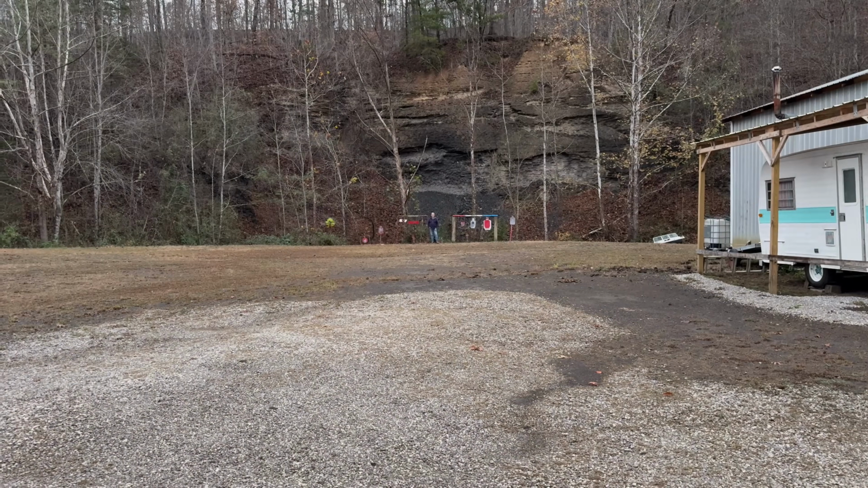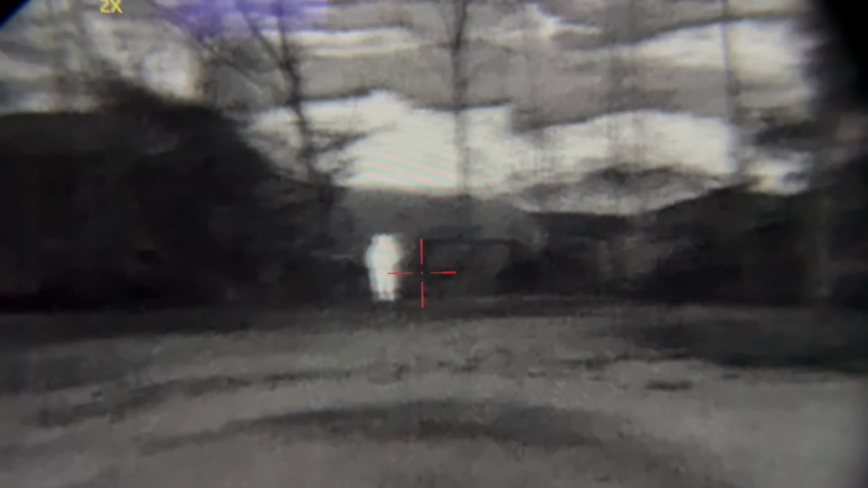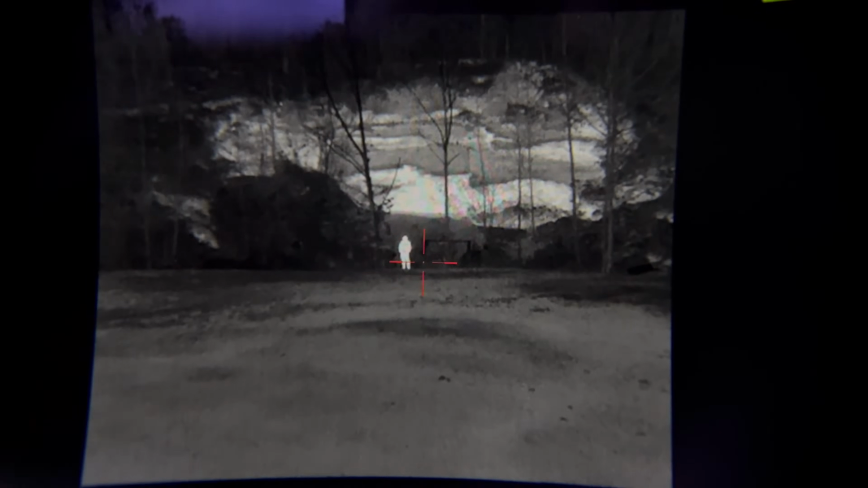So let's go ahead and step back to 50 yards. Alright, so here we are now at 50 yards. Let's go ahead and check out to see what it looks like. You can see a man-sized target out there. You still have some heat coming off them rocks. There's 4 times zoom, 2 times zoom, and 50 yards. Step back to 100.